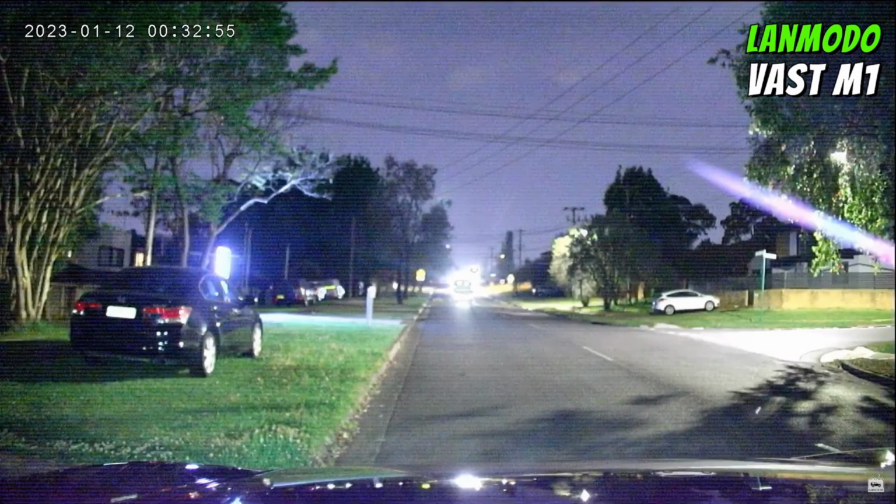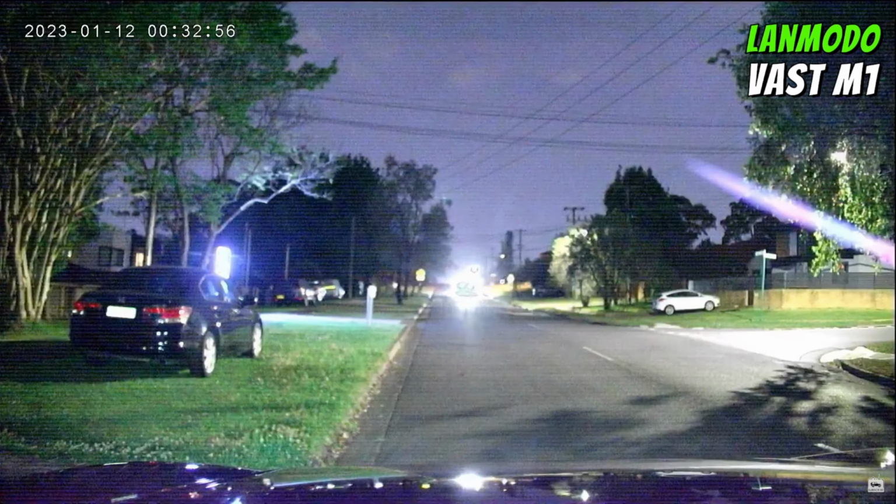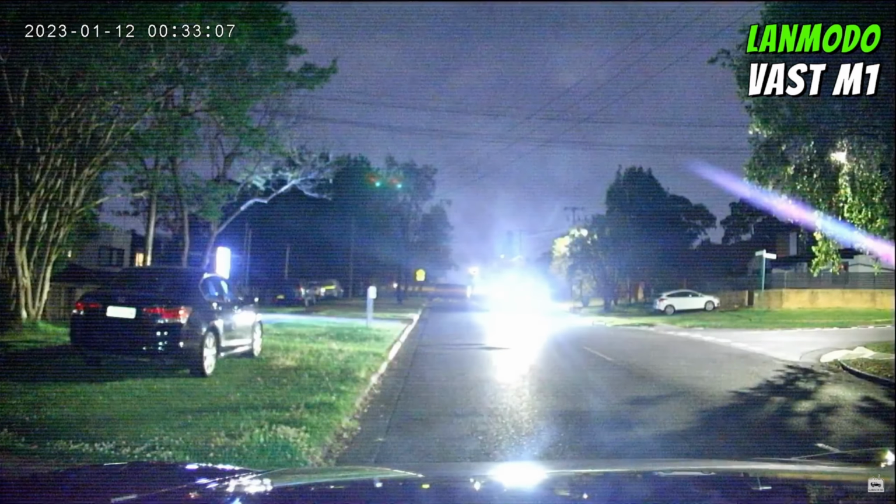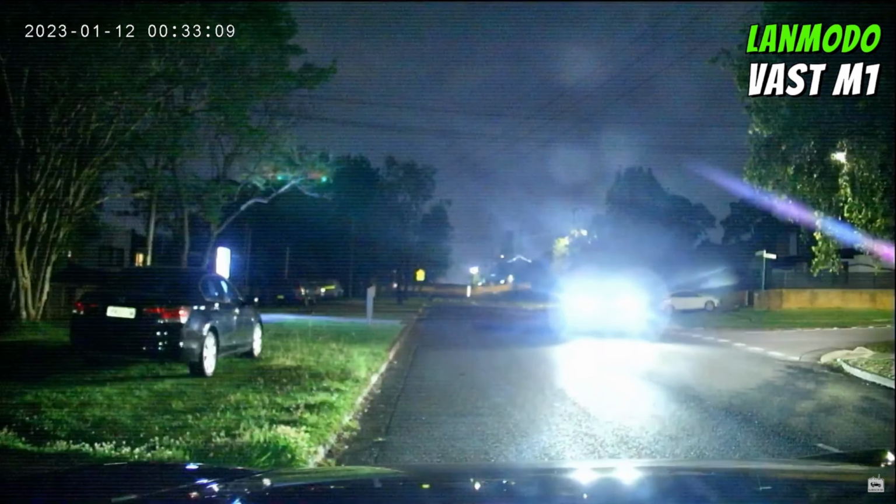The only side effect of having such a sensitive Sony sensor in this camera, in Lanmodo Vast M1, is that when there is a light source, such as a street light, or any other lamps or any other kind of lights from the cars and everything else, they are almost blinding. They are really dominant on the screen, and you can see it. Well, it comes with a price. Everything comes with a price. You want to see in the dark? Well, this thing certainly brings you as close as possible to seeing in the dark. That's pretty damn awesome, in my opinion, yeah?